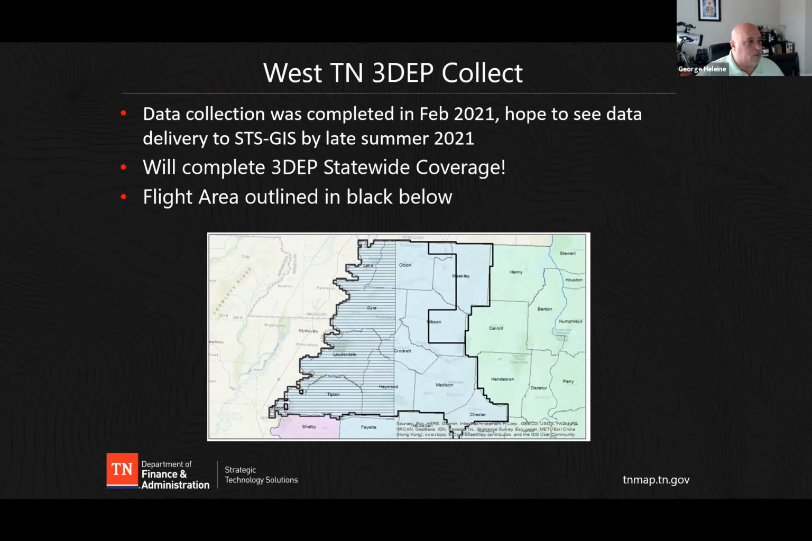And so with that being said, we've been very active in Tennessee. Dennis has put together a very concise and active program to help coordinate the collection of LiDAR data in the state. We pretty much have the state covered.